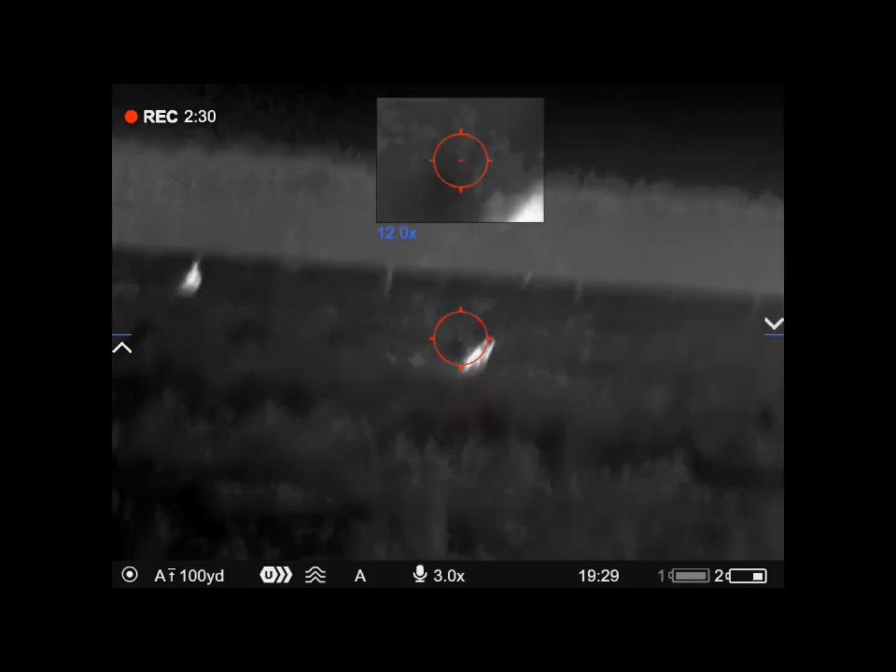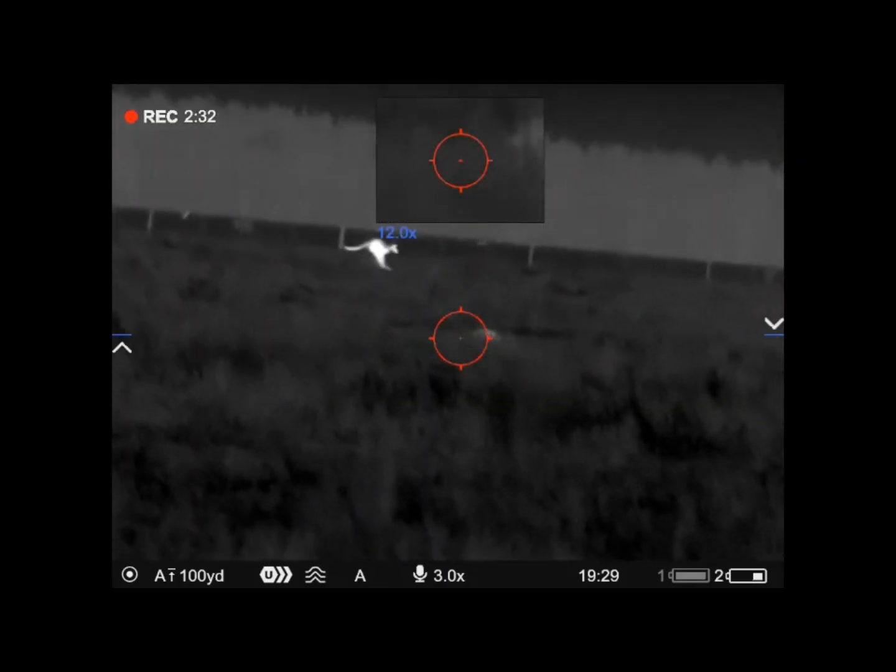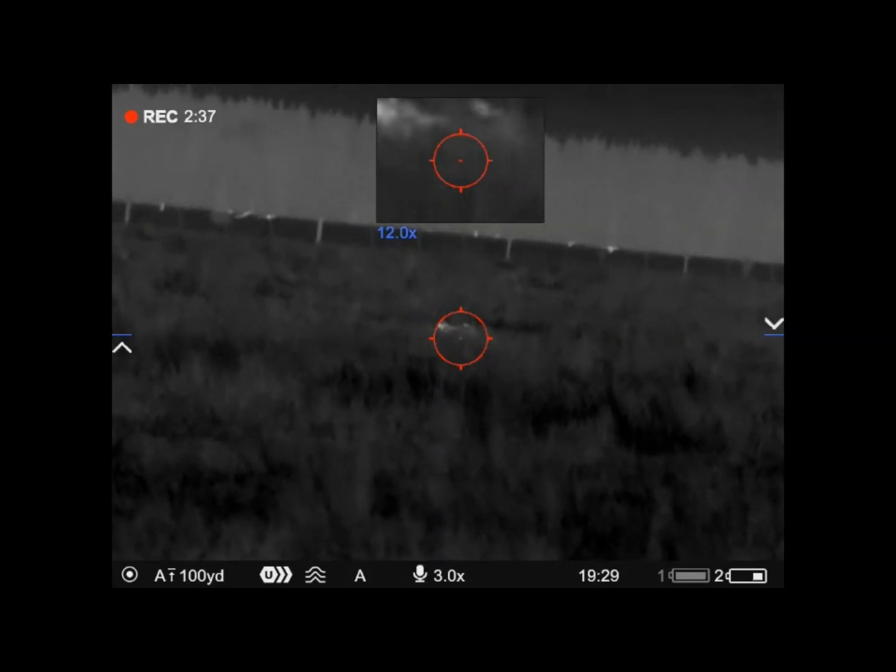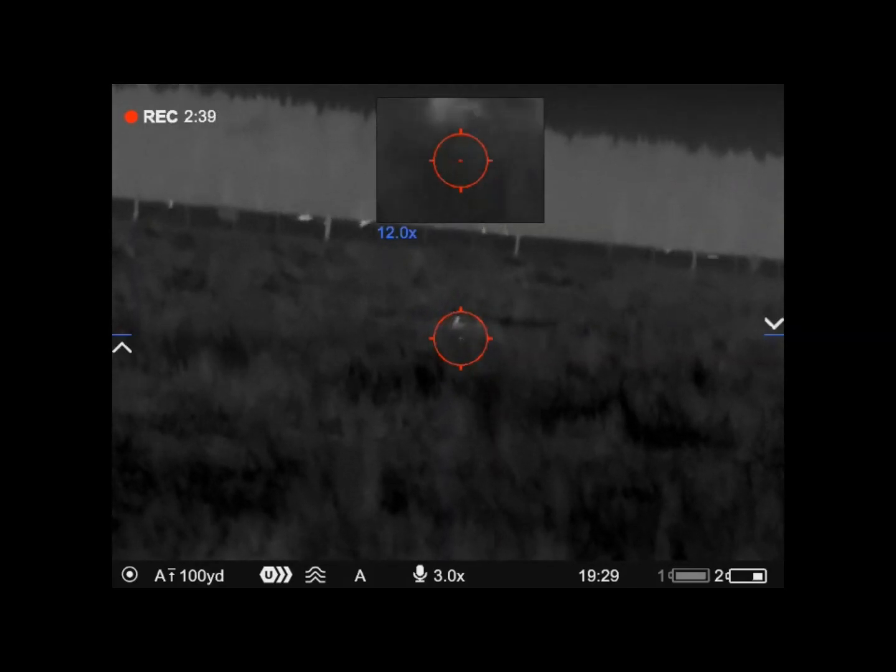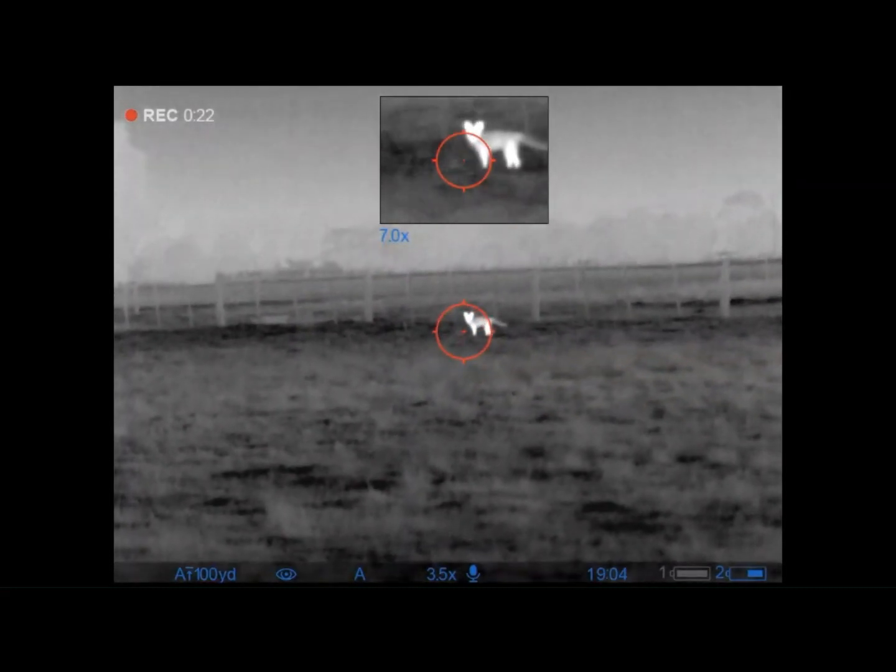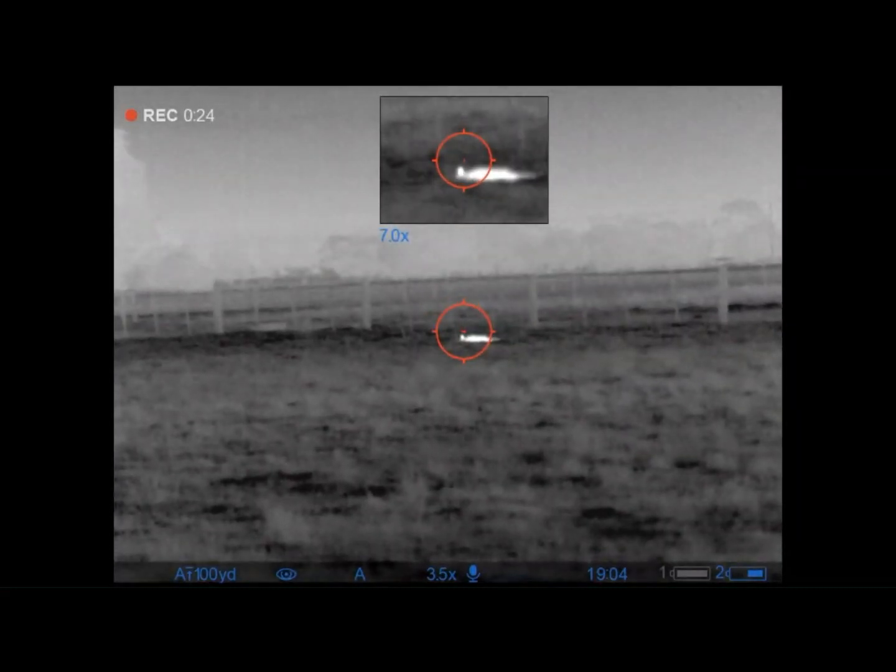Most of the time I only use the laser rangefinder as I know the trajectories of my loads, so I know where to aim. The .204 is great in this respect as a nighttime fox shooting cartridge, as you just basically aim directly at the fox from 0 to 300 yards.